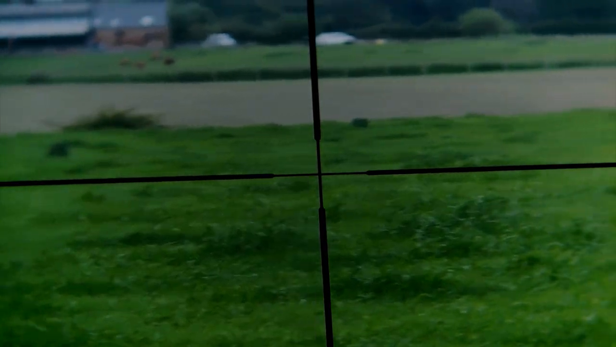Right, the gun is now empty. It's quite a good clear image, even though it is, like I say, a bit twilighty. You know, it's not that bright at the moment, so it's quite a clear image.